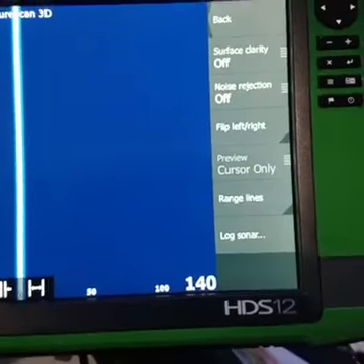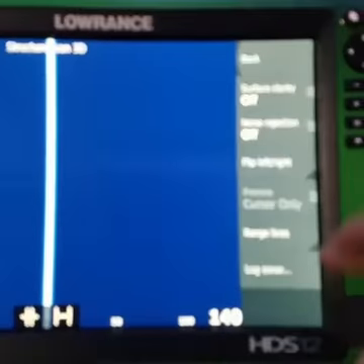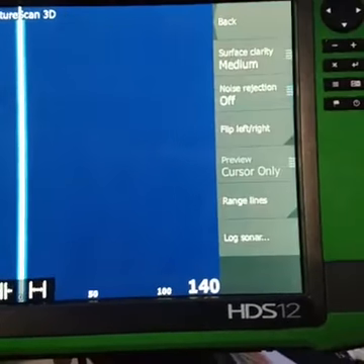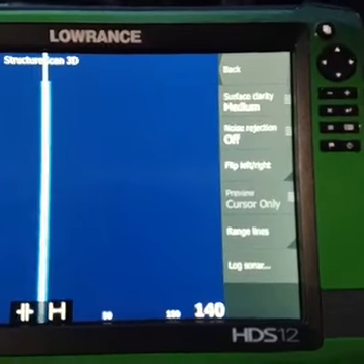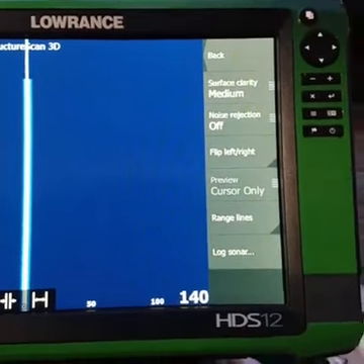On your advanced, your surface clarity, what I would do is go ahead and run that on high, medium to high, either one. I usually run mine on medium. Sometimes, depending on what the weather's doing and what the water's looking like, I'll run it on high.